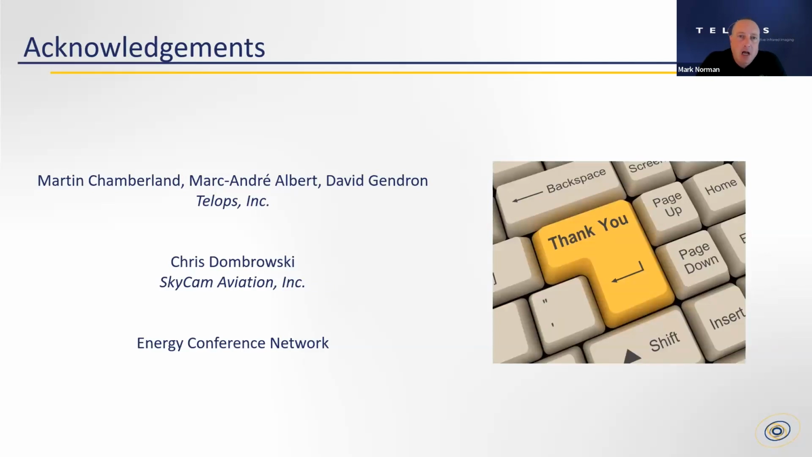So I just want to acknowledge some of my coworkers, Martin Chamberlain, Marc-Andre Albert, and David Gendron. They're all Telops engineers. They were on site at Skycam during the measurement campaign and did a lot of the data workup and post-processing. But also Chris Dombrowski of Skycam. There were other individuals involved there, but he was the key person with whom we interfaced and helped us set up these measurements. And of course, the Energy Conference Network for hosting this webinar today.